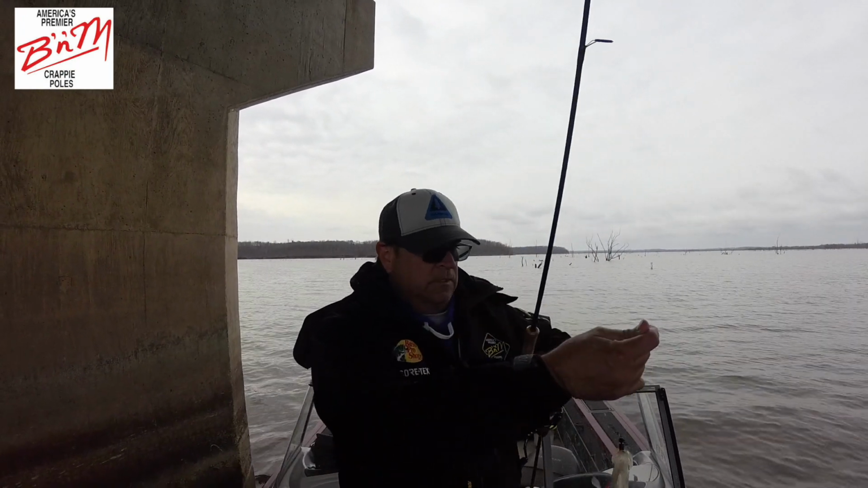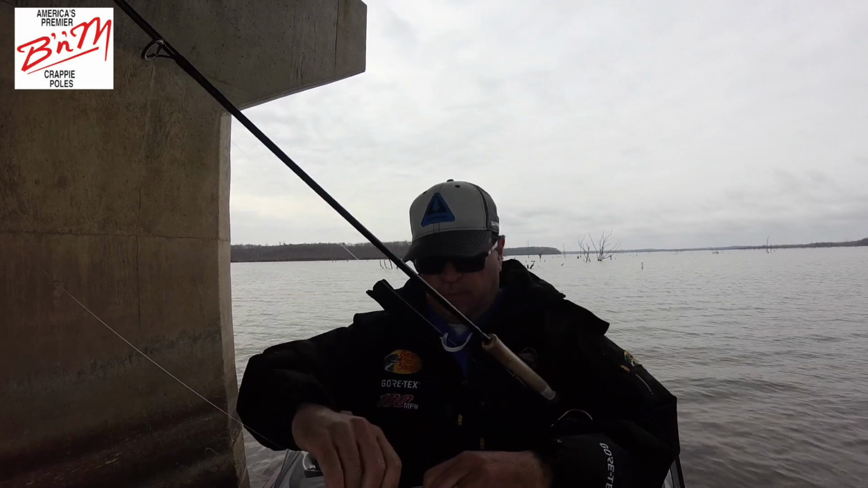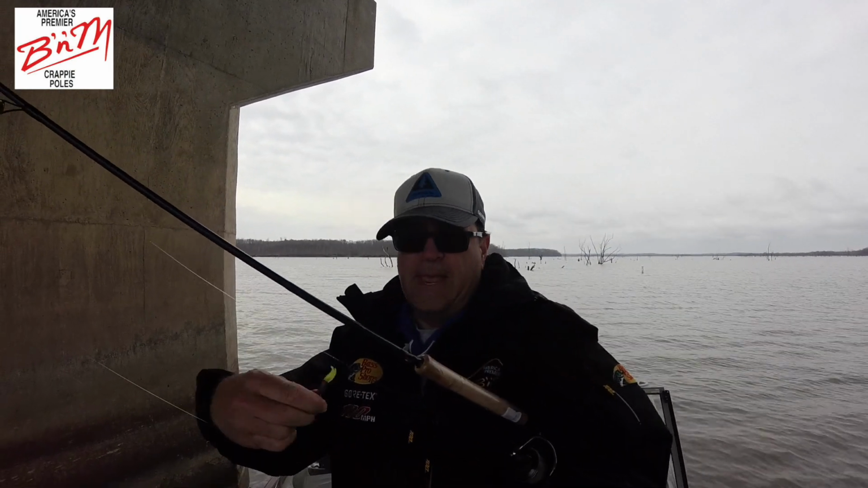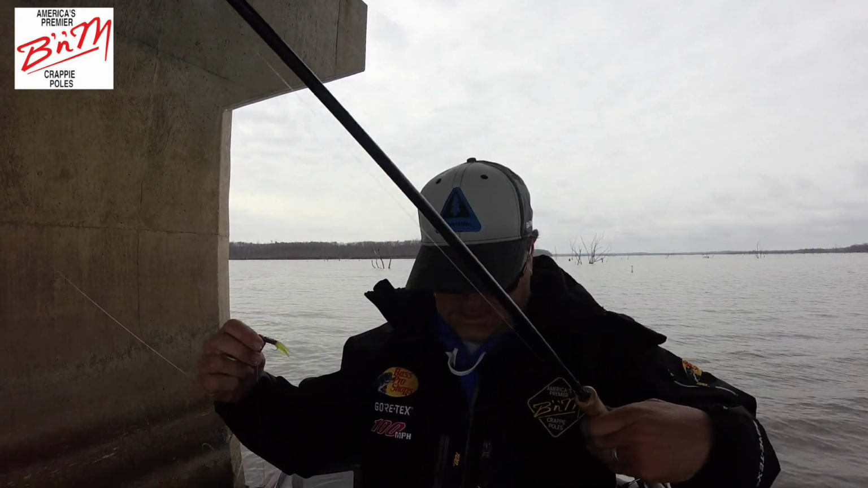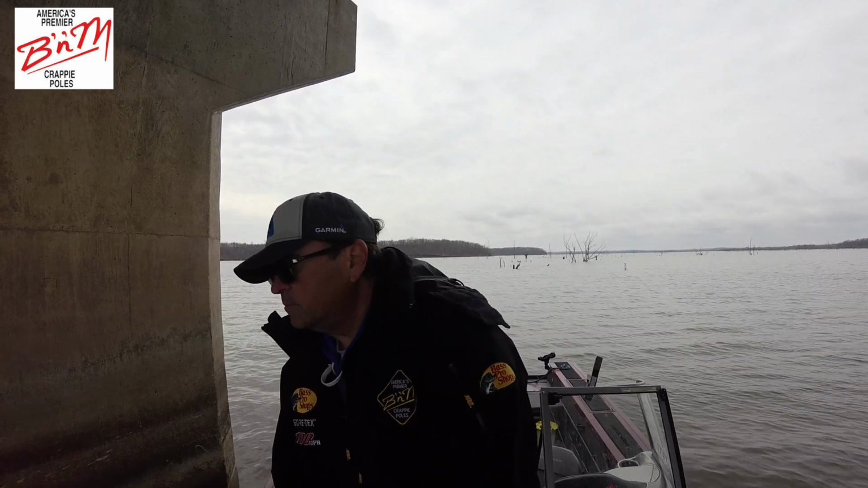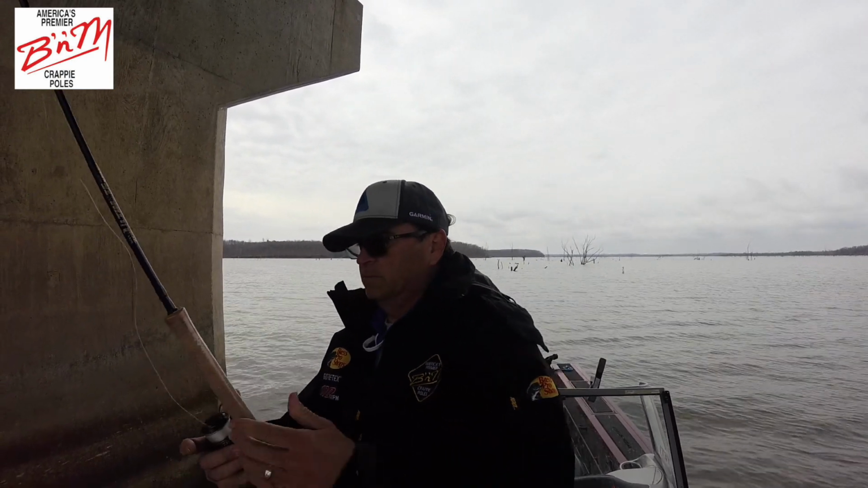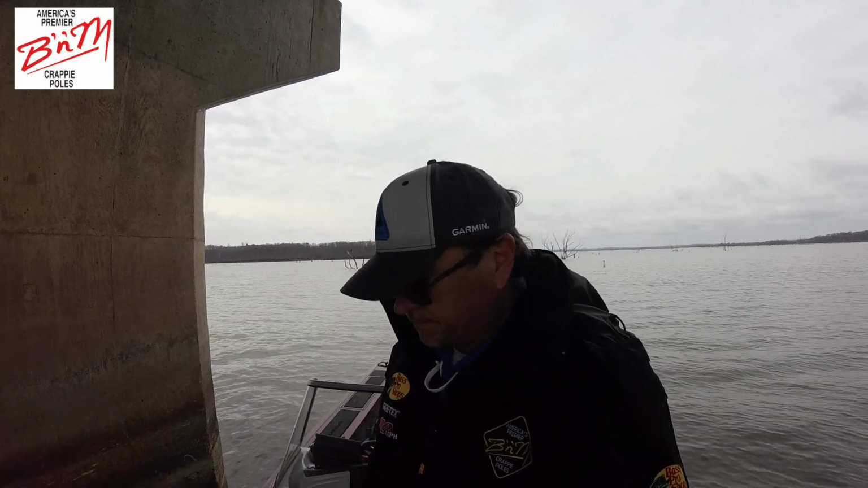And bam, crappie to the chest. And look at that. He hit the purple Crappie Magnet. And the reason he hit the purple probably is because all the shad here in Hillsdale have a beautiful purple shine to them.